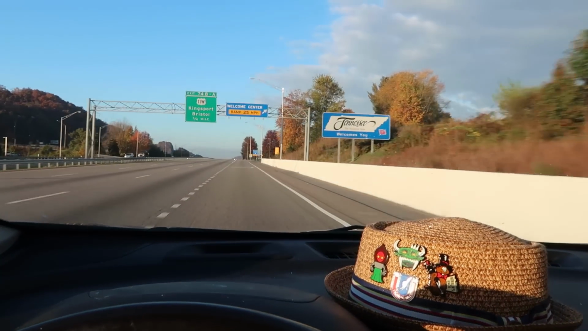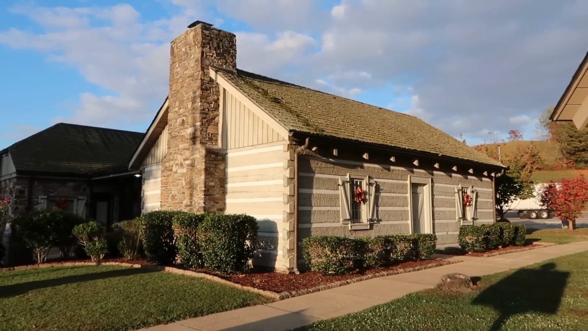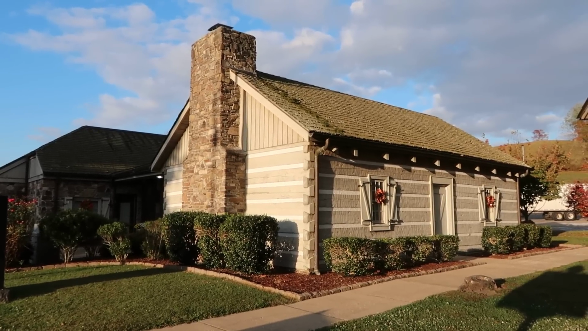Stopped as we head into Tennessee. The Tennessee Welcome Center here, and all the rest stops in Tennessee are built to look like little cabins, which is very quaint. And it is daytime now, and that's kind of how things work.